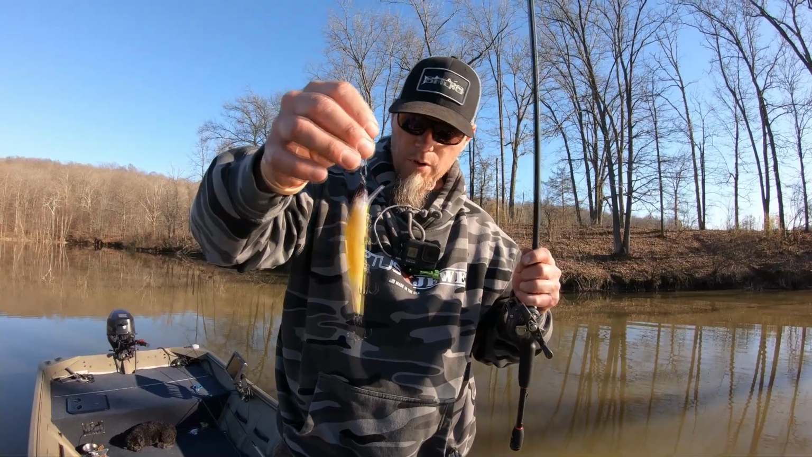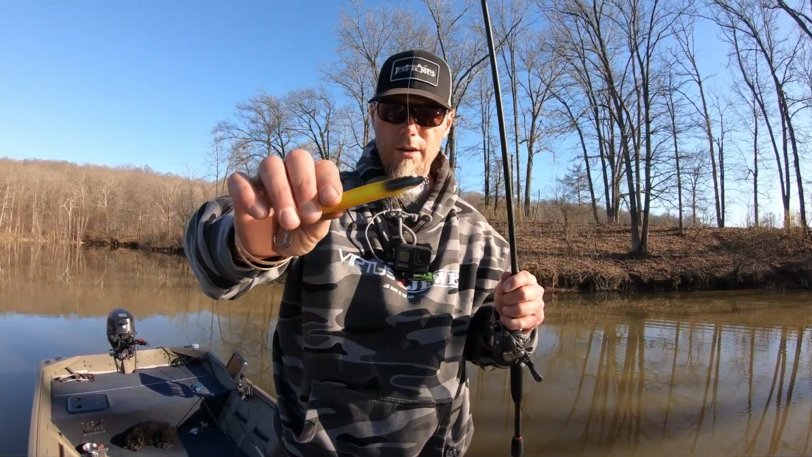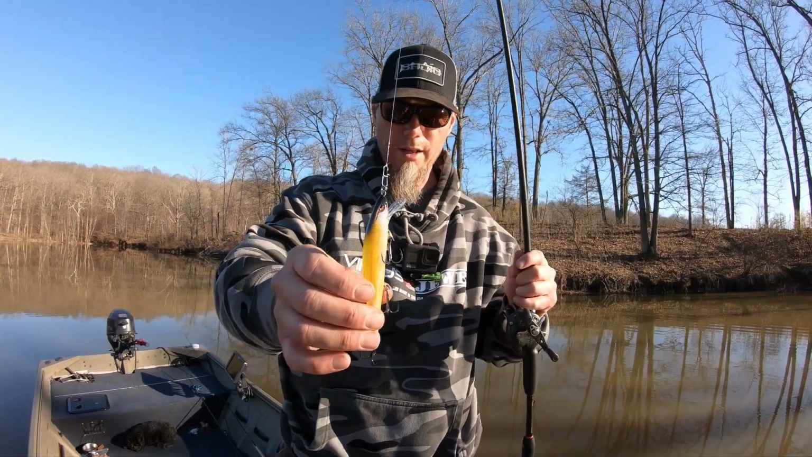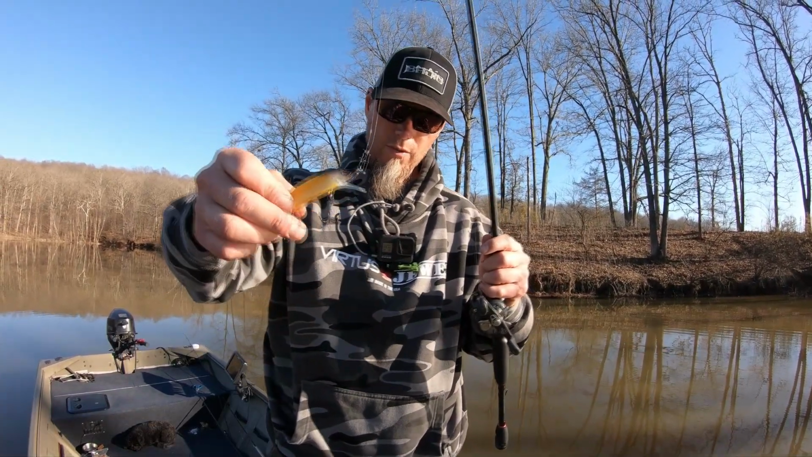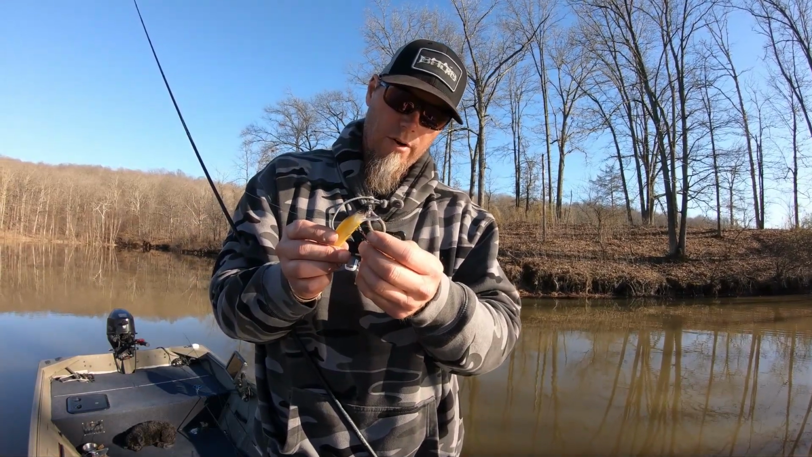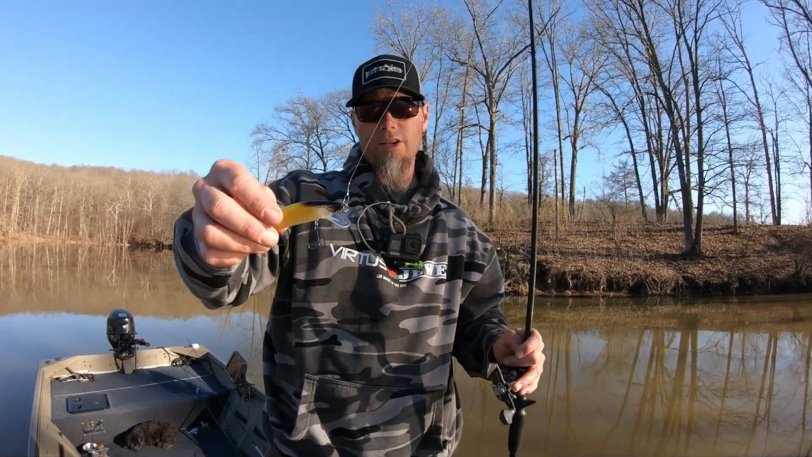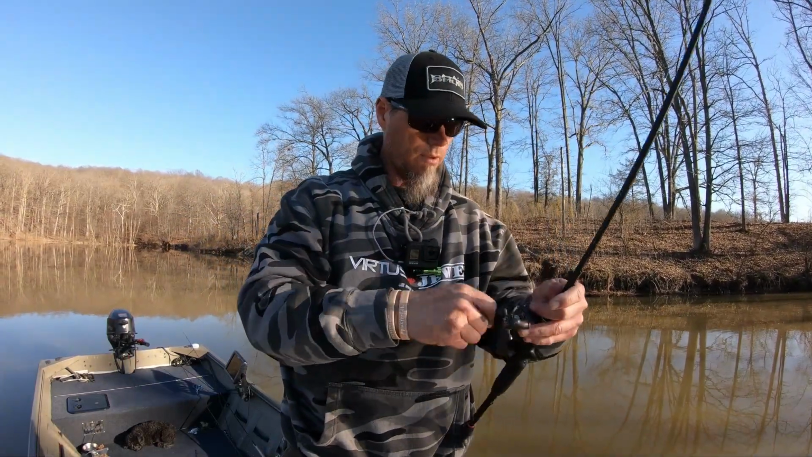All right, next we got the Spro McStick in, I guess it's called PM Twilight. It's a pretty loud color. Good for stained water, actually. This is straight out of the package. Haven't modified it. One thing I typically do with these is I'll upsize the front hook. I'll put like a number 4 on there, because these do float out of the package most of the time. We're going to see what it does, though. We're throwing this on the mono.